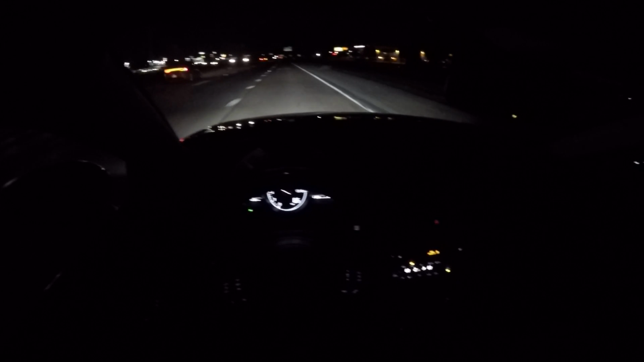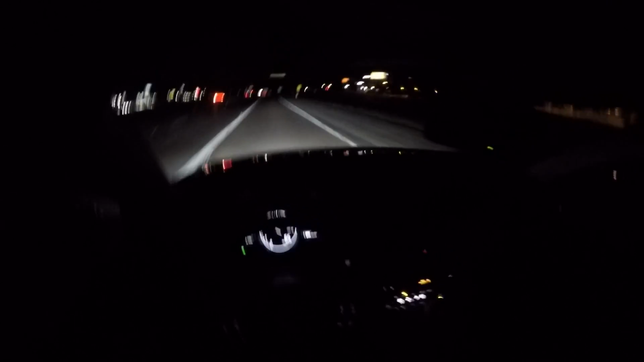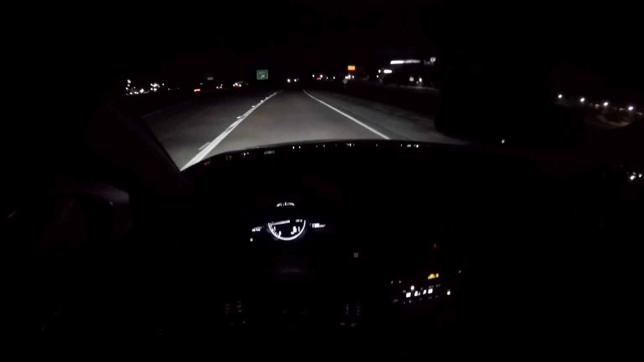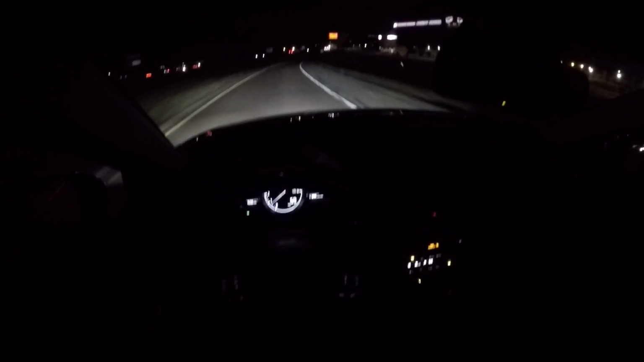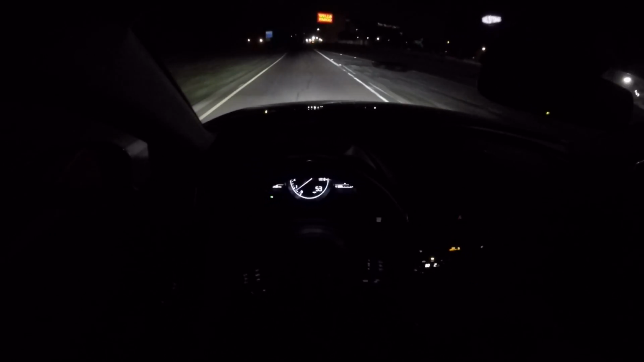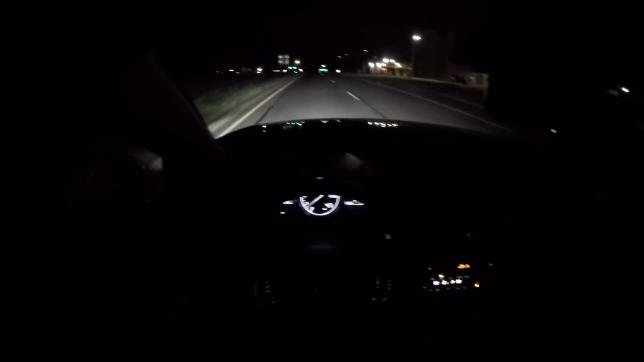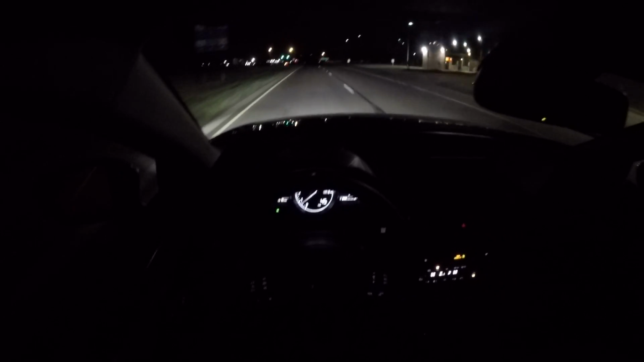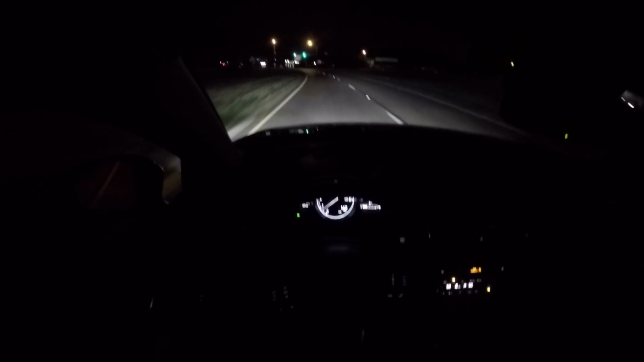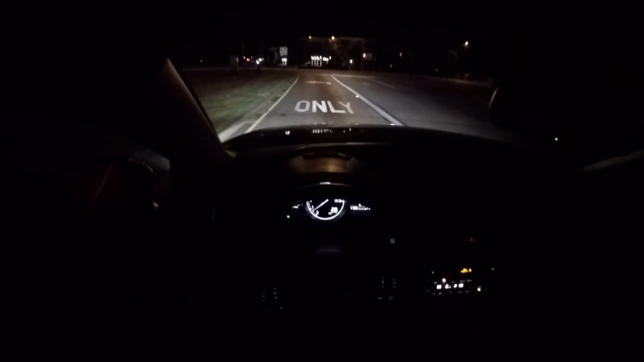Once again, if any of y'all watching out there live out in the country, or if you live anywhere where there's not a ton of lights, you are really going to want to splurge for these full LED lights. I mean, they make a massive difference. Just having it on the standard setting, I can see so far in front of me. And this is actually a good example because I guess all the street lights are out here on the roads. So it's pretty dark out here, and I can see pretty well.